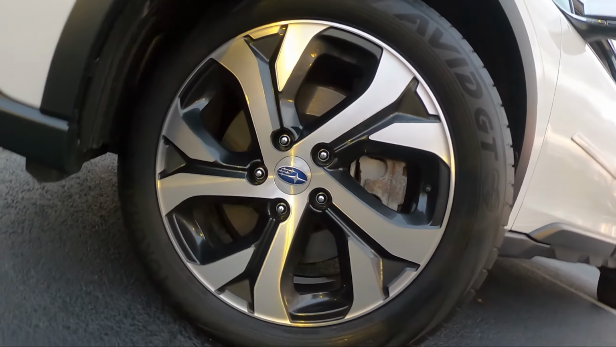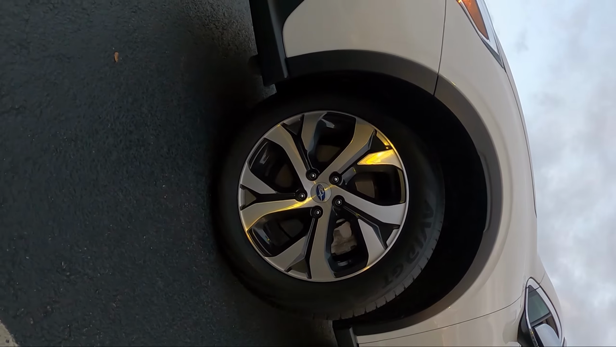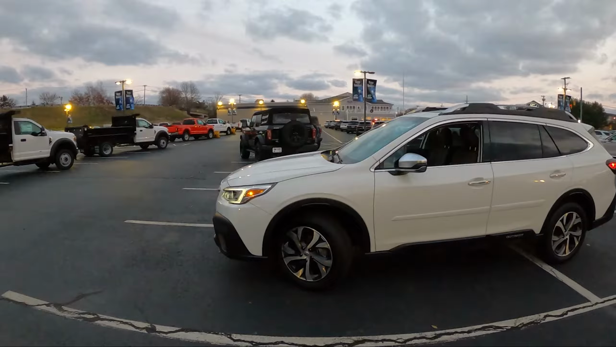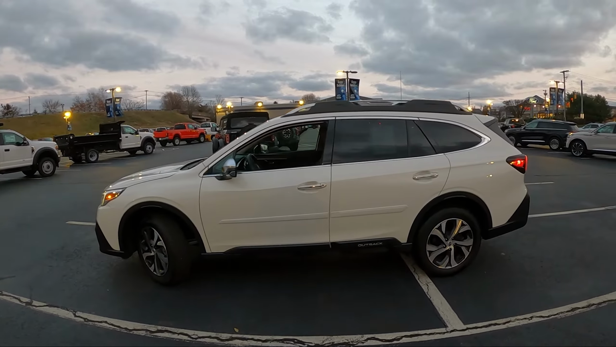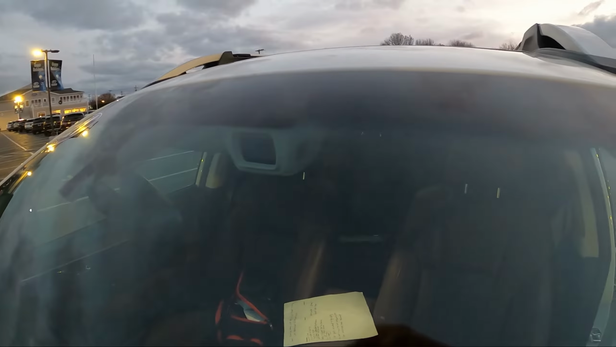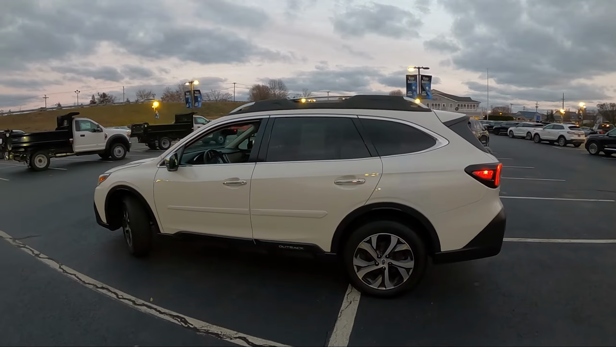This rides on 18-inch alloy wheels with 225 wide tires on them, and it can tow up to 3,500 pounds. For safety features, you get auto high beams, blind spot monitoring, Subaru's EyeSight forward collision alert with avoidance, lane departure alert with lane keep assist, and that's going to be about it here.